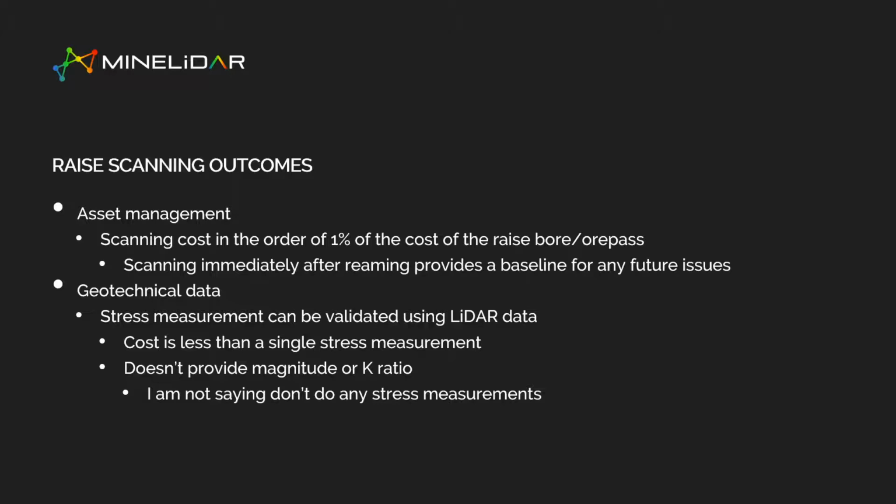From an asset management perspective, the cost of scanning a rise is a bit over 1% of what it costs to, say, excavate a 200 metre long, 4.5 metre Raisebore. So by scanning your rise, it gives you an opportunity to have a better understanding of what's happening if you have any issues in the future.